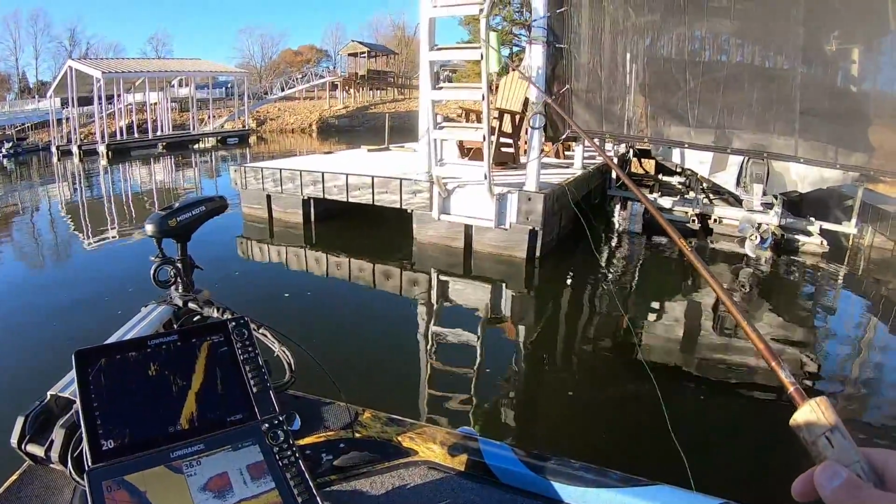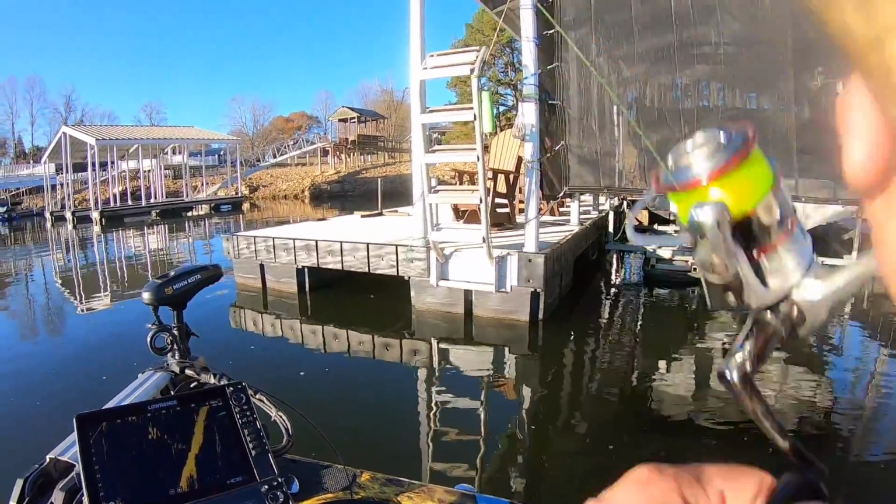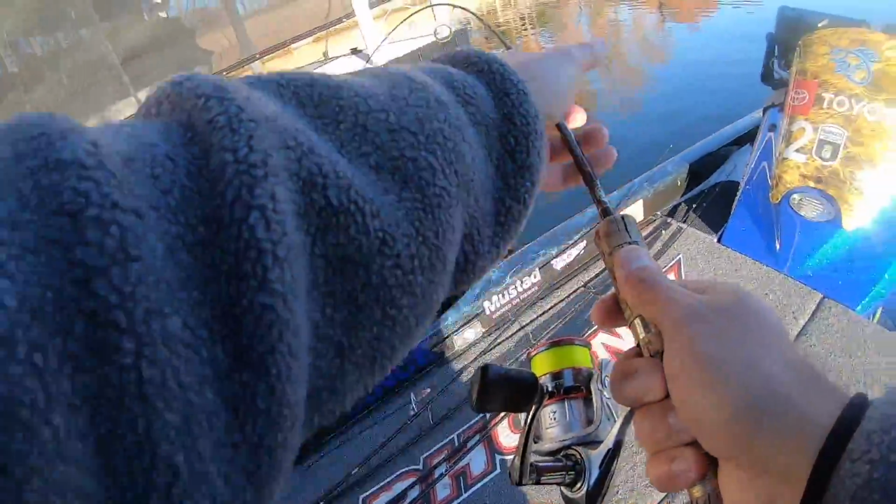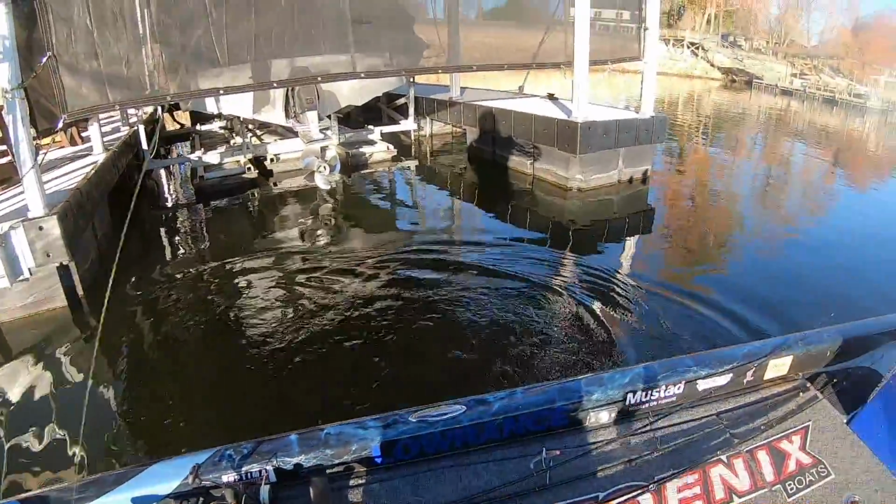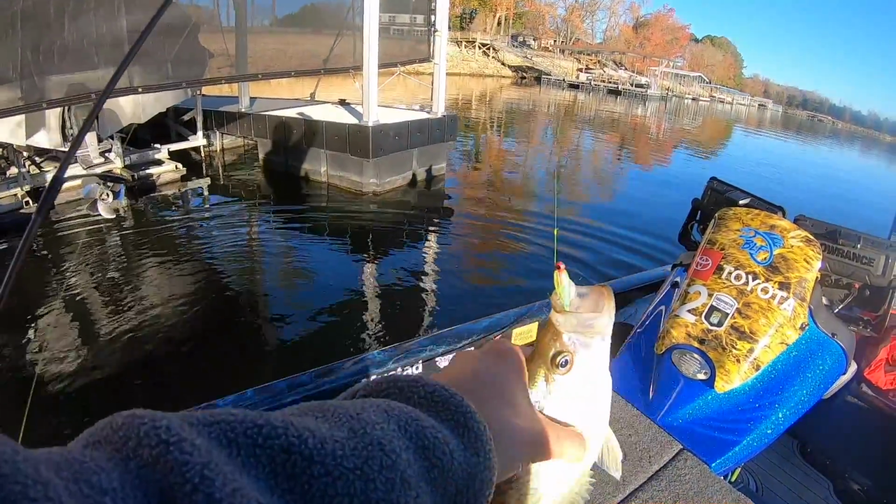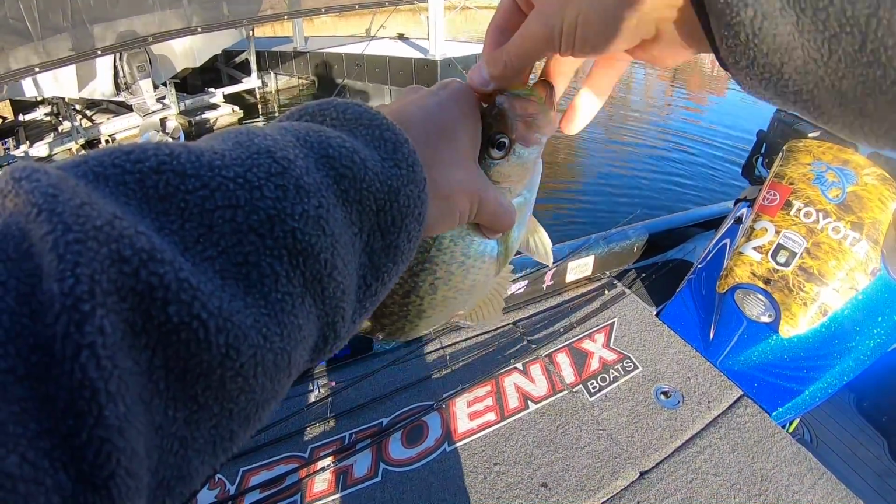Here's the first shot, falling right down to them, and there he is, very first cast. Nice slab too. I mean, a nice slab. I think that's a big one. Get in here, boy. That's how it works, guys. People try to make it hard. It really is that simple.